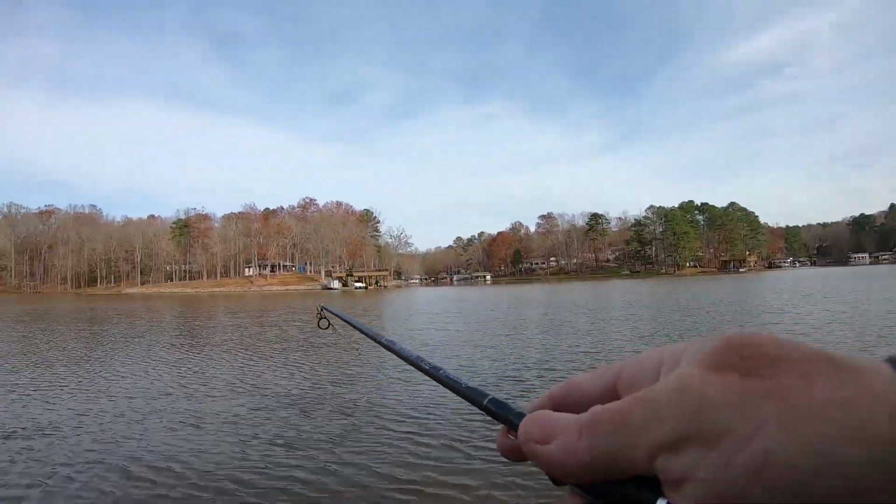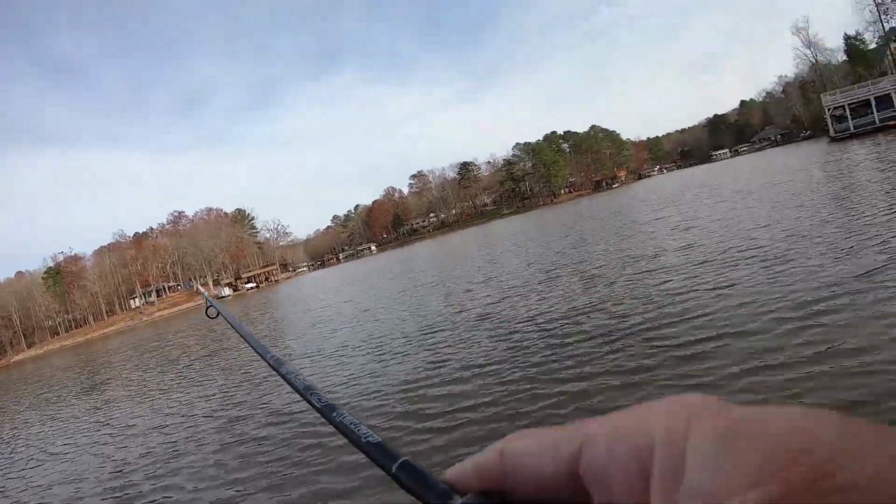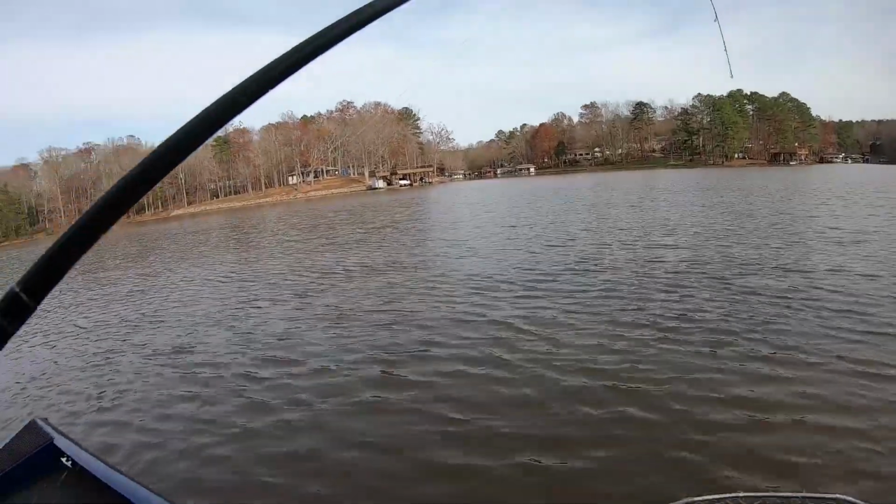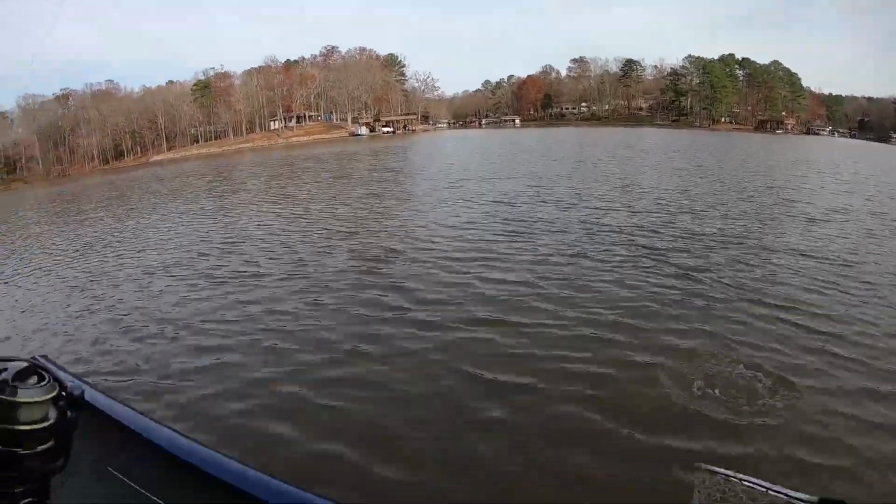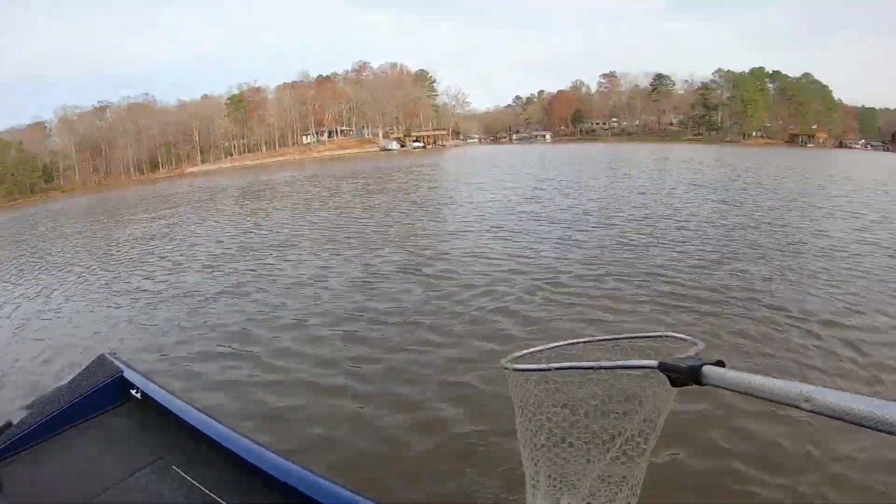Okay, guys, I didn't take it wrong. Next cast, I spotted 2. As soon as I cut the camera off, next cast, I caught one of them. Look, they haven't been biting good all day. This is just making my day right here. He's a nice one too. Come here. He ain't big as the last one, but he's a nice one.